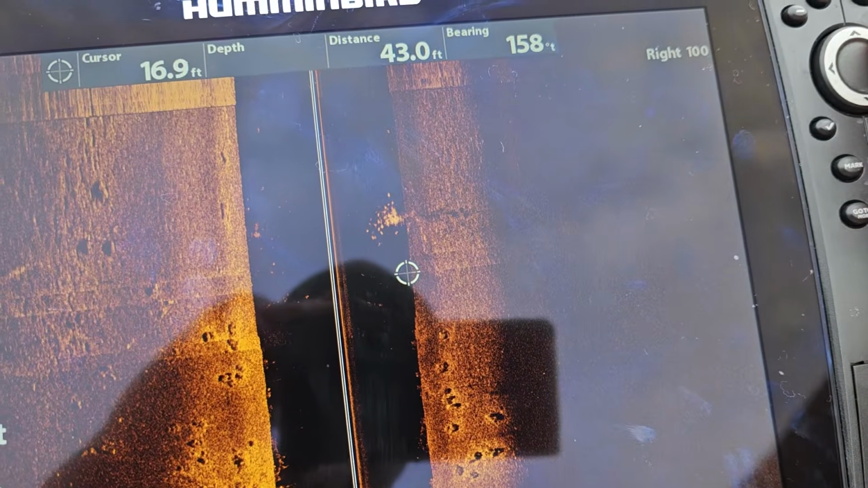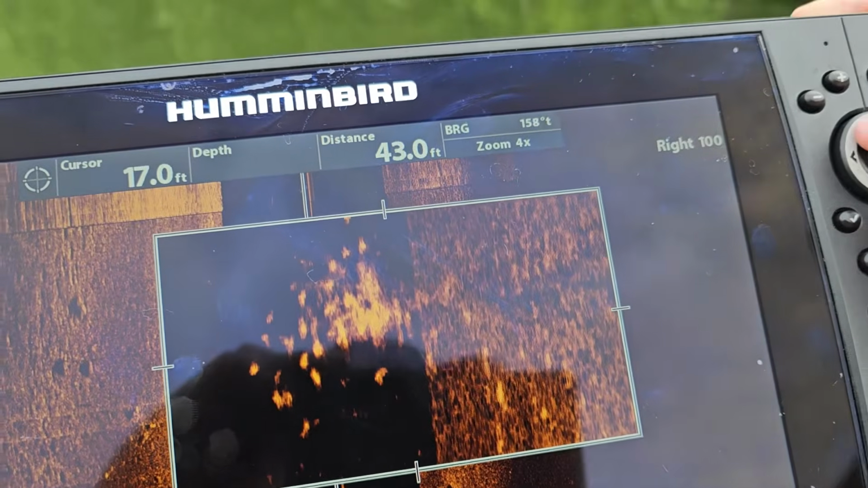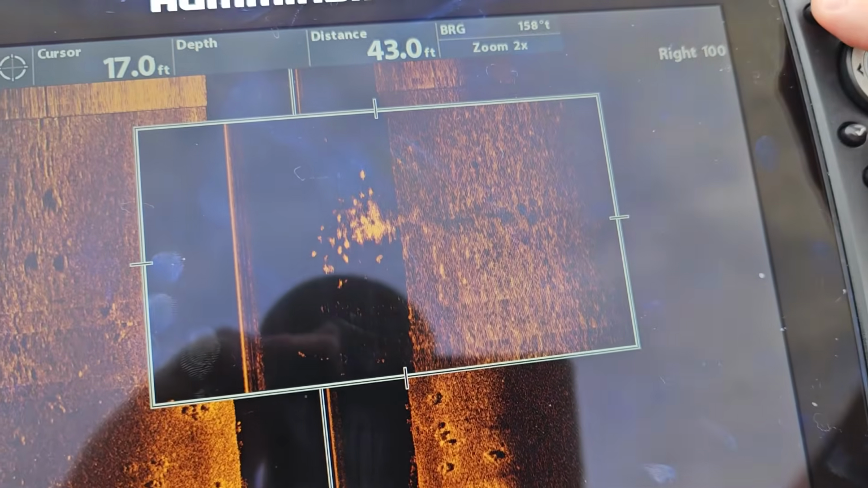There we go. We're gonna zoom in on it. I mean, I ain't a crappie guy, but that looks like a tree full of crappie. We've also got a ton of stump piles out here too. I mean, they're just everywhere. So these are all really good things to mark if you are a crappie guy or a bass guy, heck, even a flathead guy. I want to know all these are here. That's why I'm marking all of them.